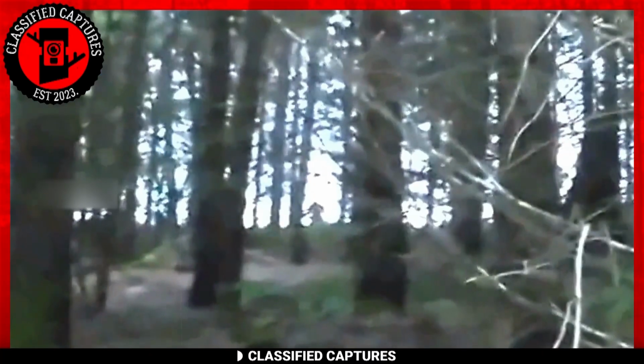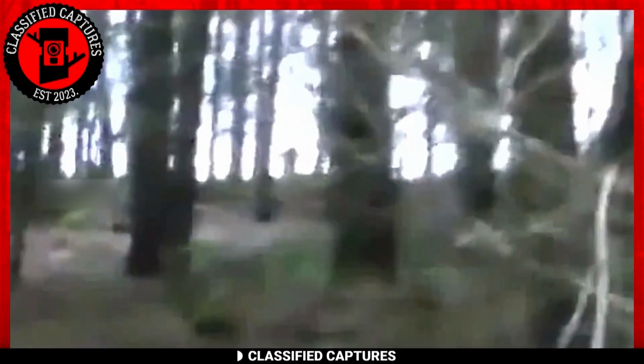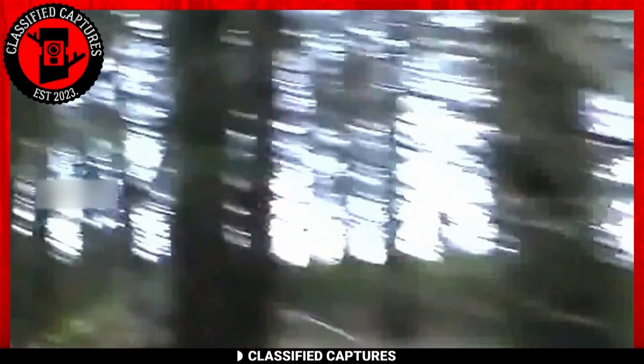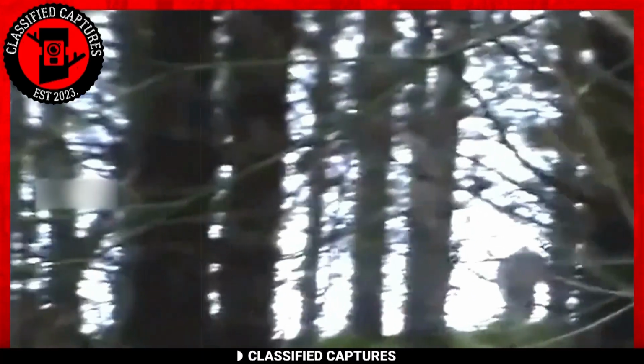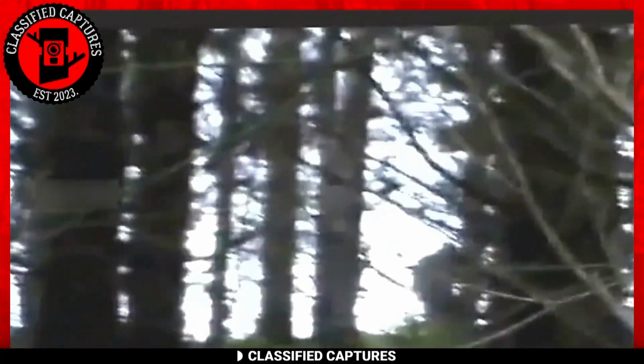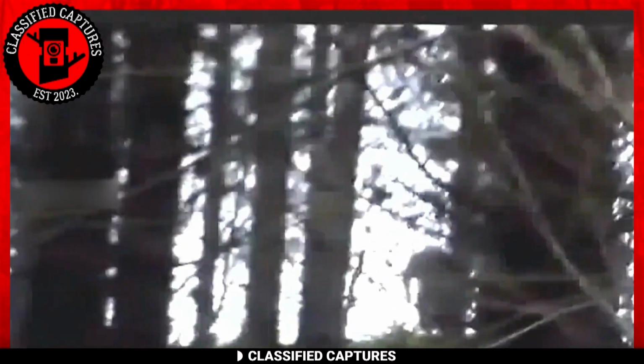This video showcases a specific patch of woods filled with trees, plants, and branches, all growing at different angles. The lush greenery highlights the beauty of nature. What makes this video intriguing is the slow, deliberate movement of the camera, which suddenly slows down and focuses on one single location.